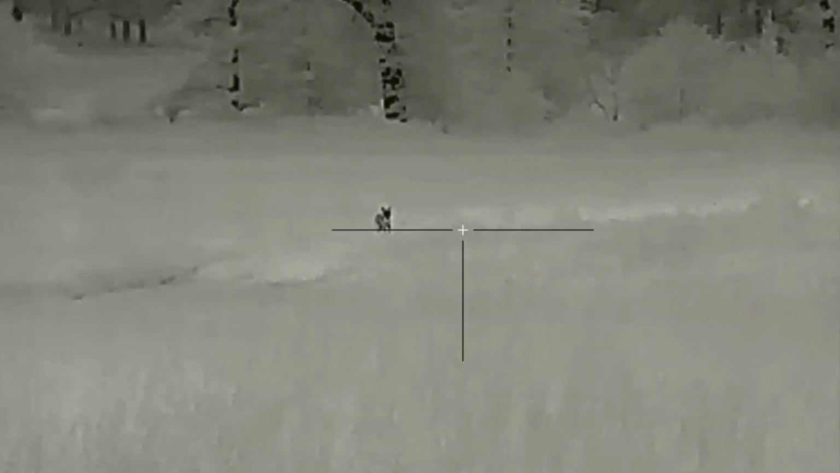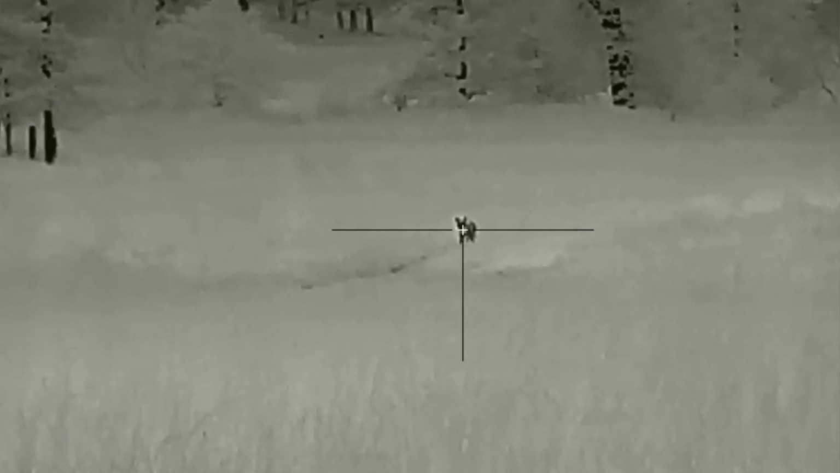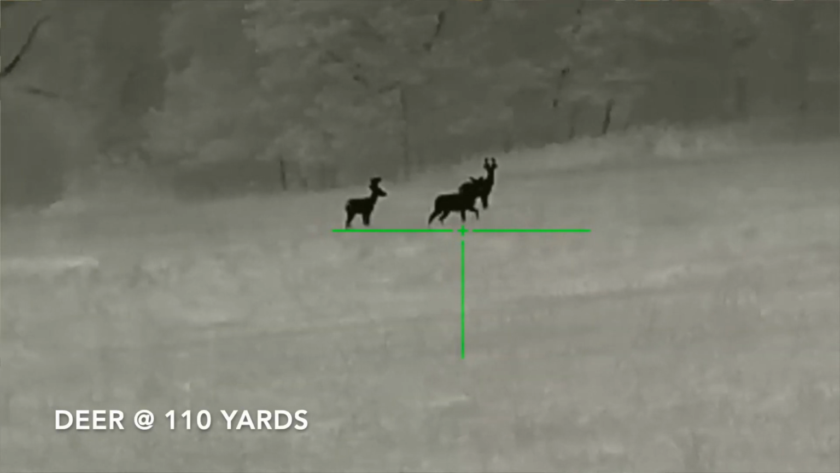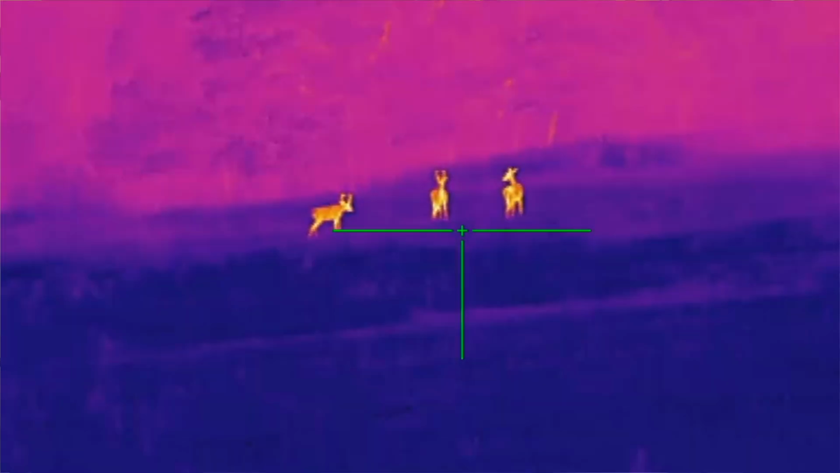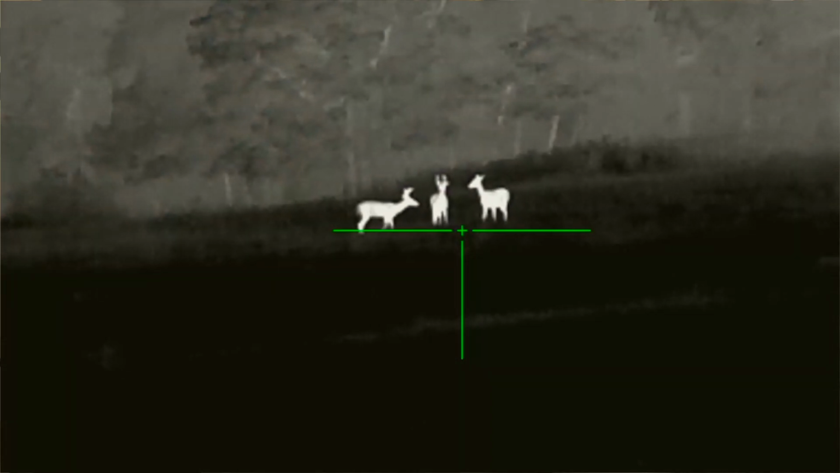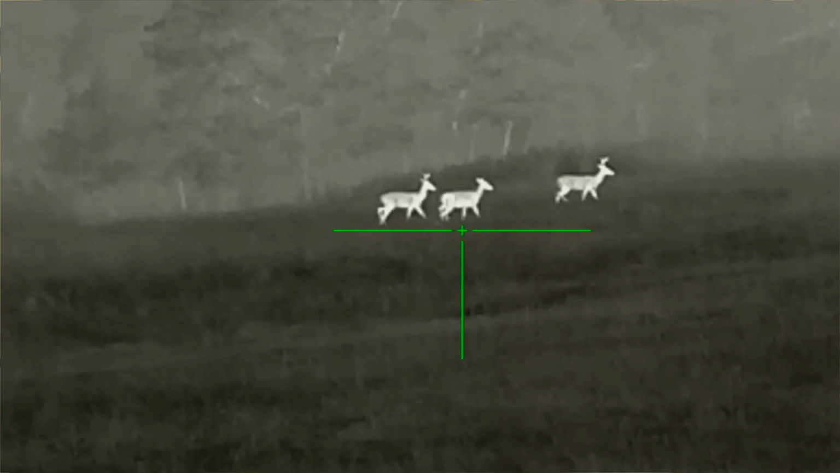That is, as all thermal manufacturers will say, figured on a human-sized target at a certain distance. So a human-sized target at 750 yards, you'll be able to see with this thermal scope. It does have several different color palettes or operating modes, image modes is what they may say: white hot, black hot, red hot, color, and highlight. It's got 7 different reticle types, 4 different reticle options. It will mount with any set of 30 millimeter rings.